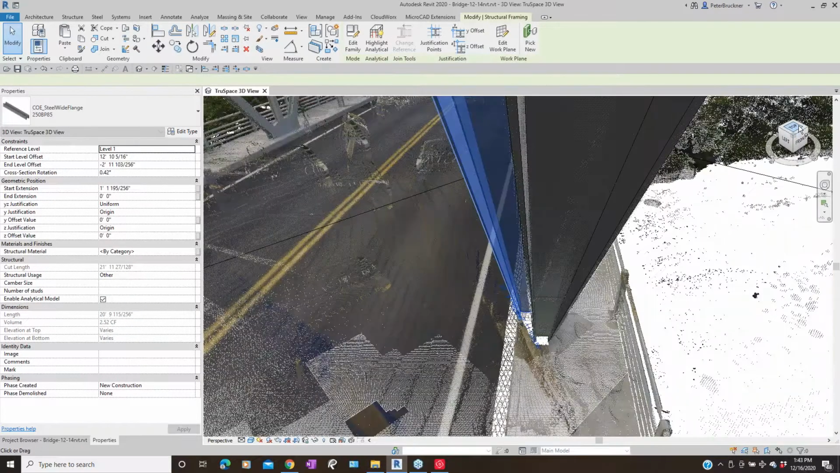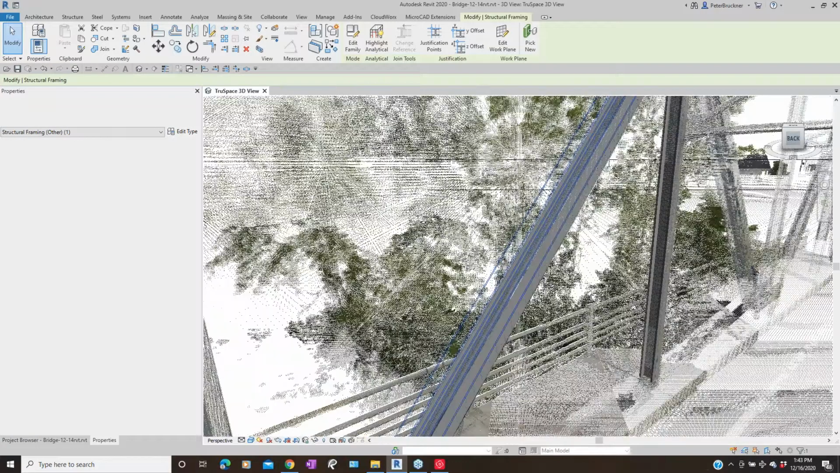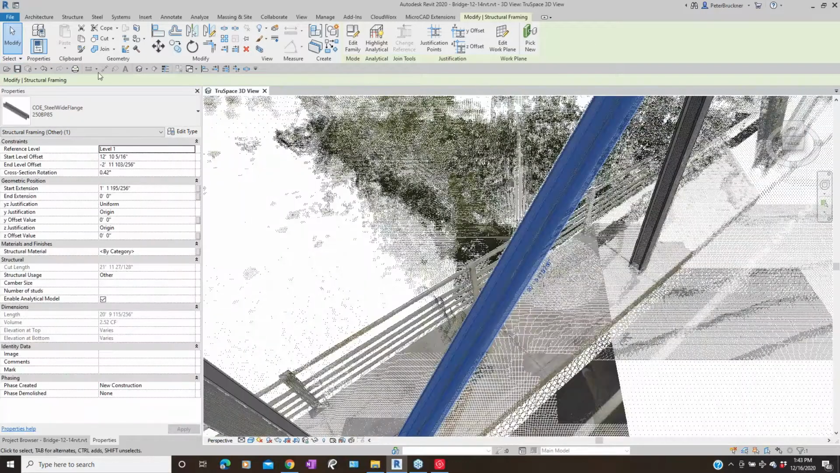But let's just show you how this works to select members on the thing. So we're going to go to a 3D view.